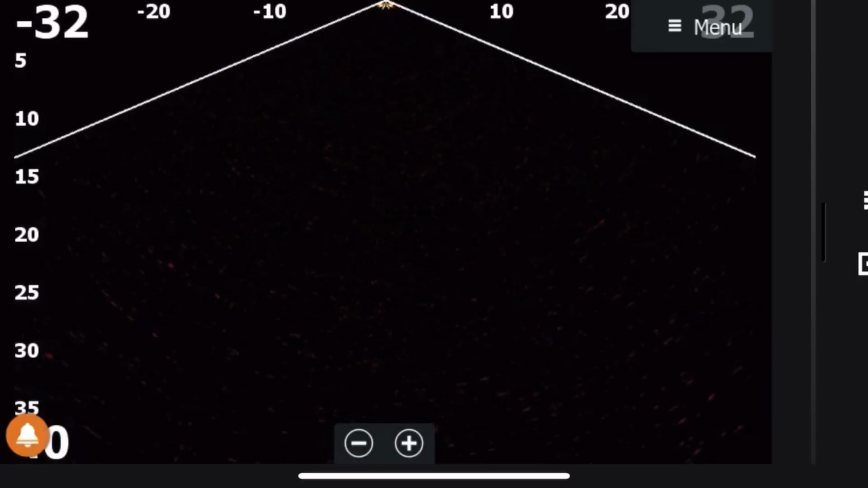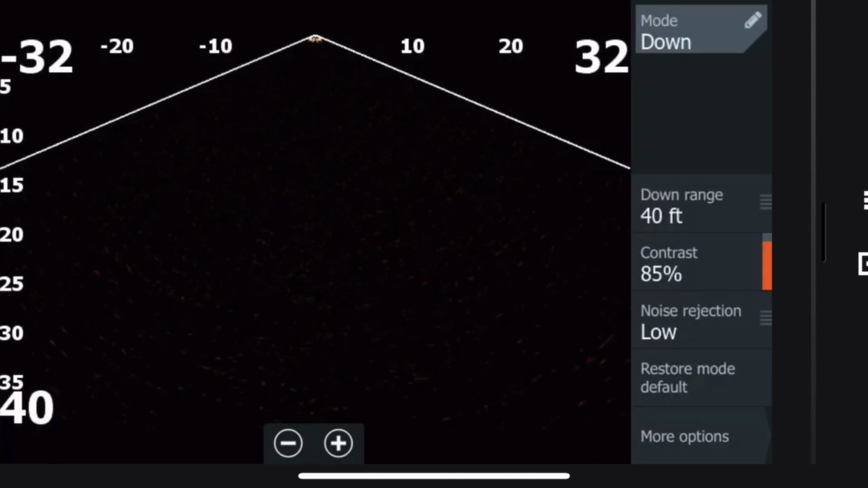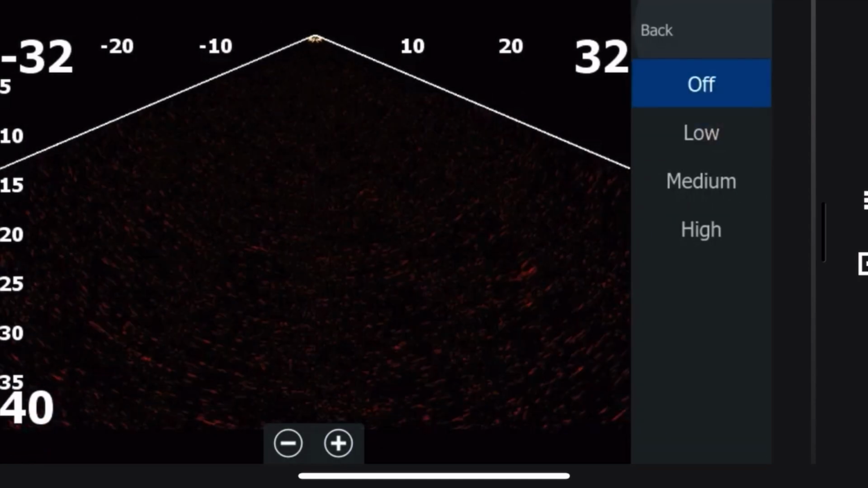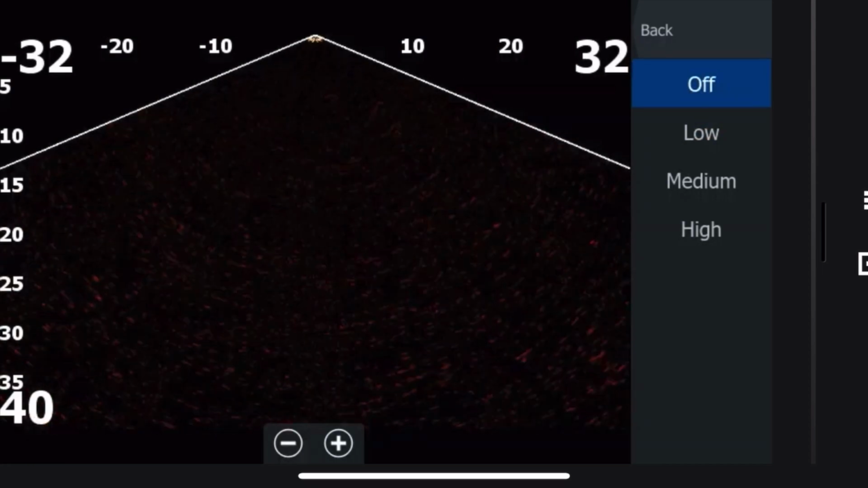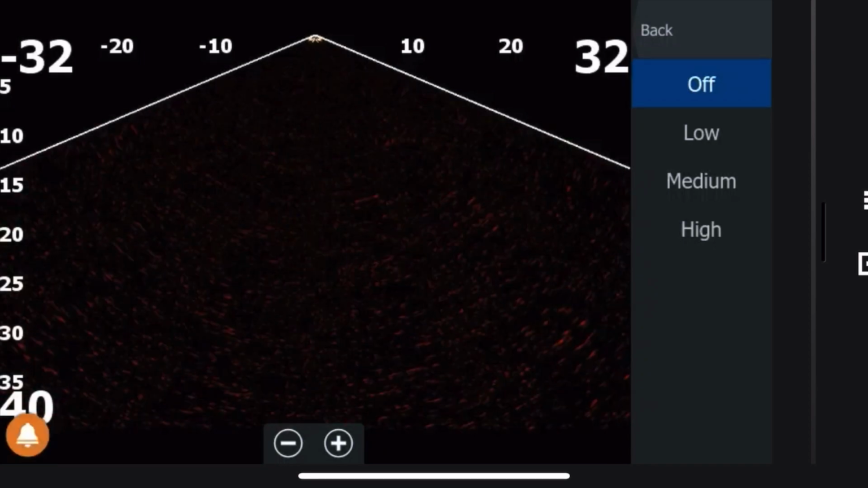And what's nice about this, it will actually record everything that I see and do on my Lowrance ActiveTarget 1, all the information.